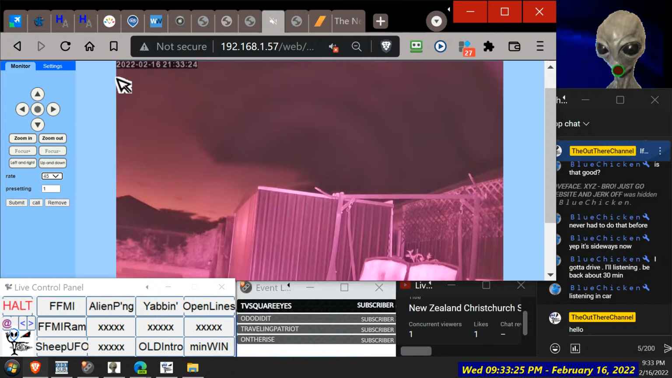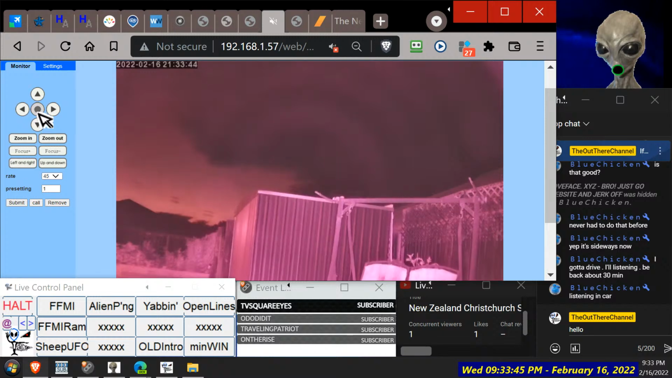Did that do anything? Unfortunately, the spotlights won't come on. The sensor lights won't come on unless there's movement out there. So there is a side light on there. Doesn't seem to do much. Okay.